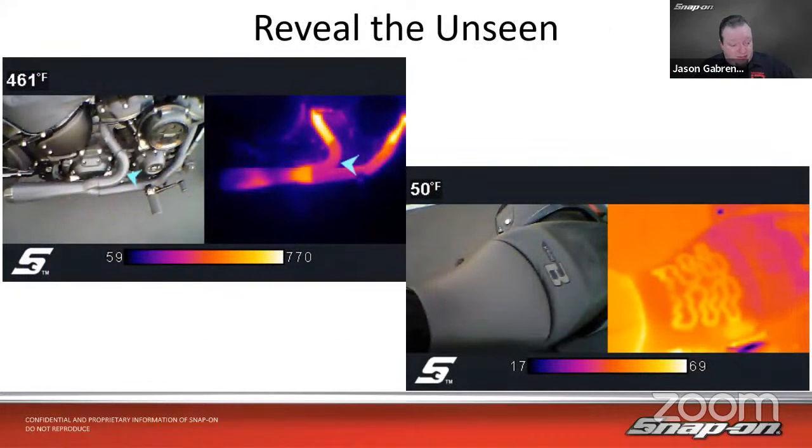And it brings us to the topic, the title of this class today, Reveal the Unseen. So on this side, we've got a motorcycle, and we have a double-walled exhaust pipe there, just so we don't burn our legs, right? In this scene, 59 degrees is the coldest, so that's still not cold. 770 degrees, that's definitely very hot. That's coming right out of the pipes at the exhaust ports there.